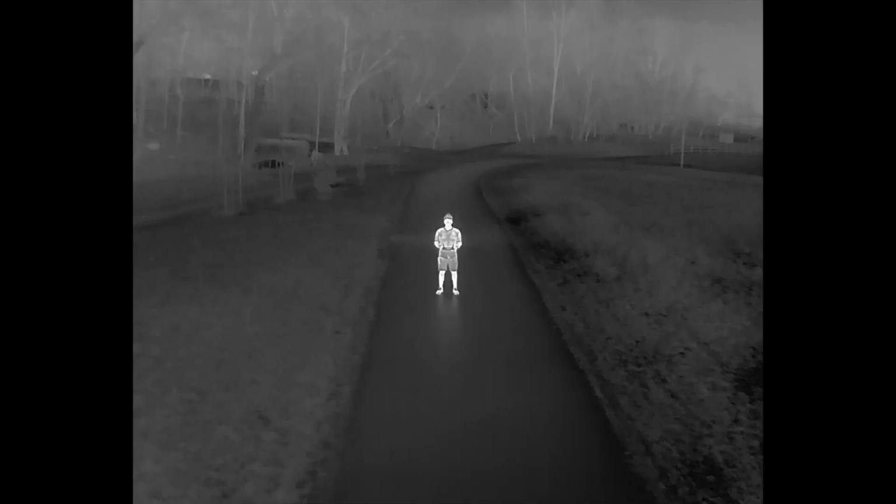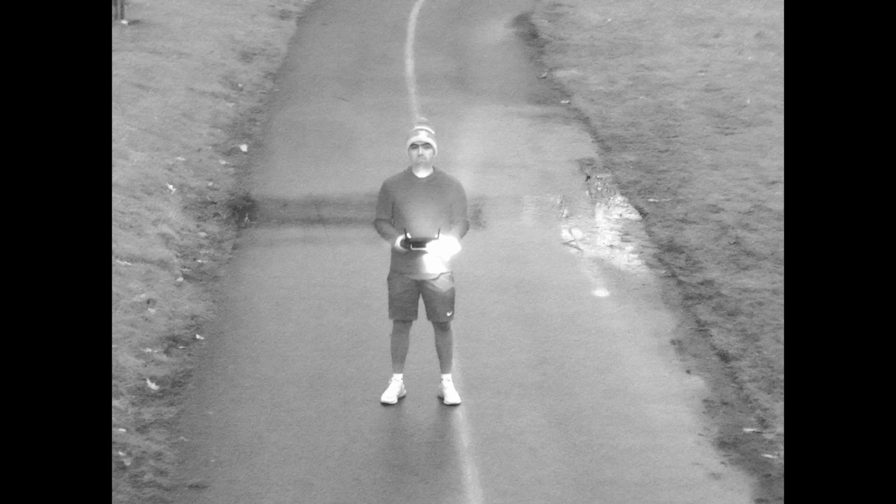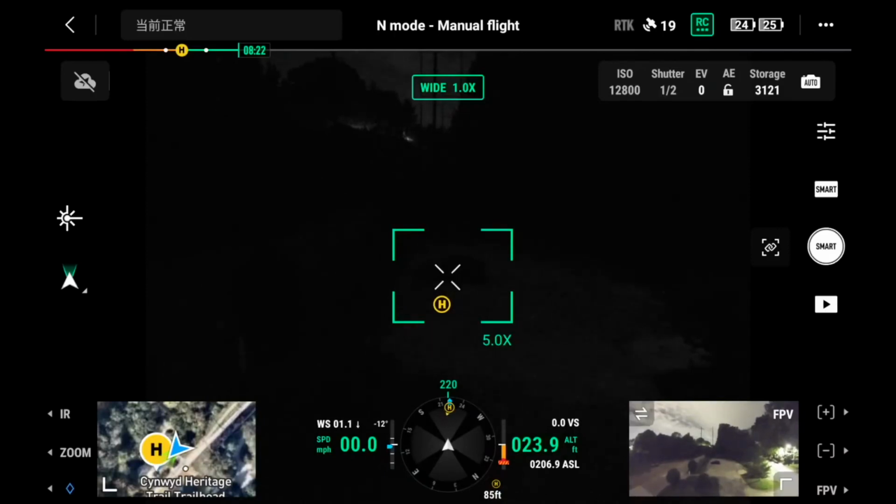Now, while you might not use this feature in the heat of the moment, I just wanted to mention the smart low light photo shooting mode, which is flat out ridiculous. Even in a pitch black parking lot, it can produce photos with the zoom camera that look like they were captured during the daytime. Just to give you an example, here's what I saw in my live feed. This here is a photo taken with the wide camera, which is actually kind of decent. And then here is a photo taken with smart low light photo from the zoom camera.